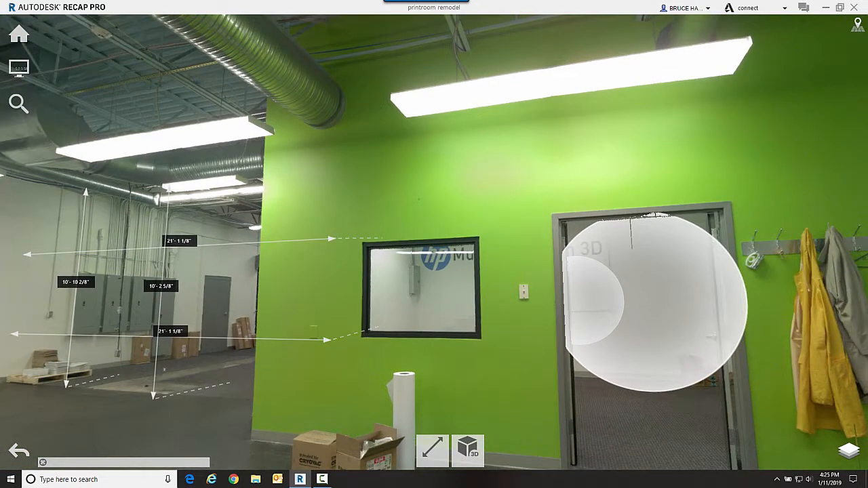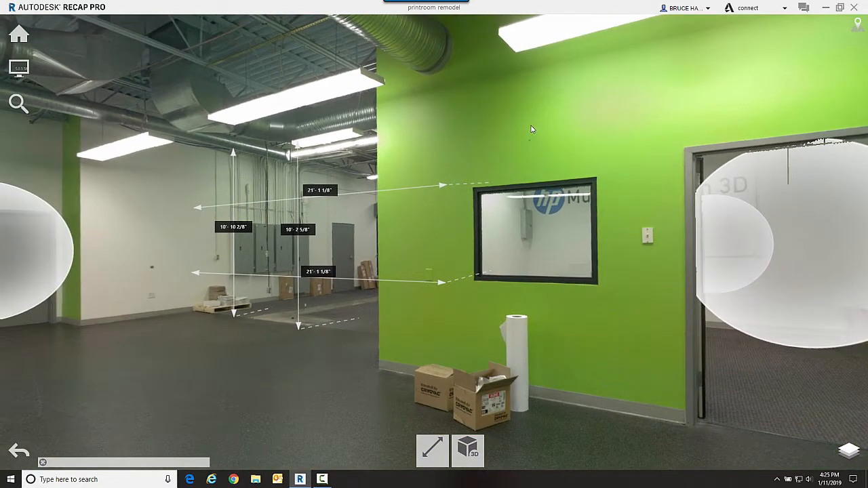And you can continue to move around your scans, and notice it keeps my dimensions that I placed out there. So ReCap Pro is a wonderful tool for that, but the main reason we're here is to create that point cloud so I can bring it into another application. So that's what we're going to do next.